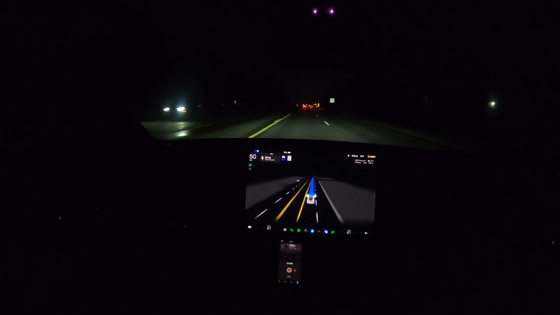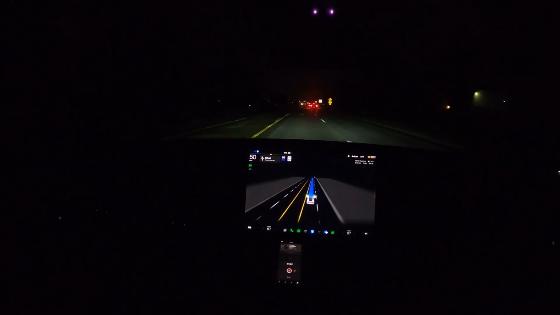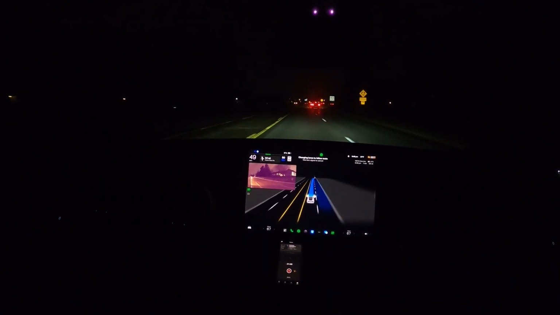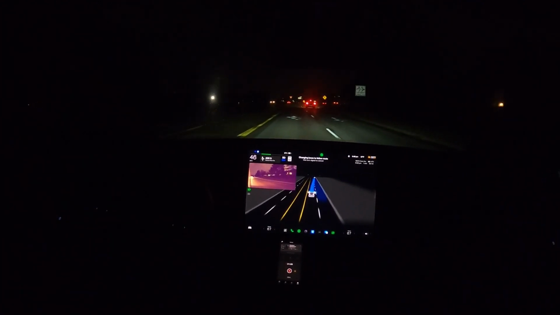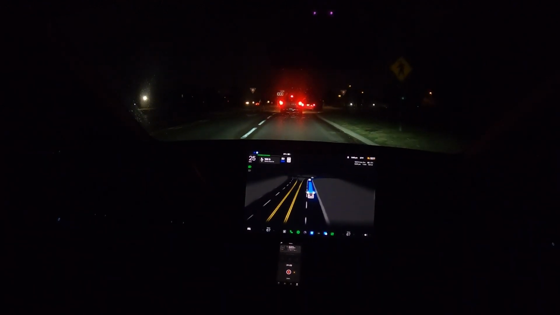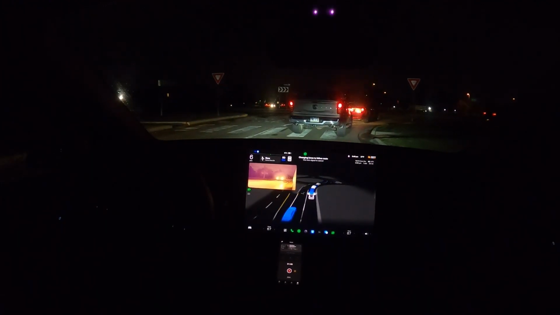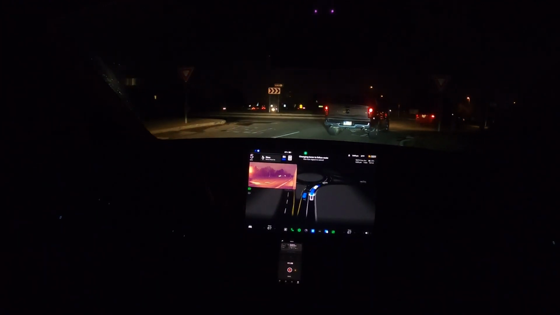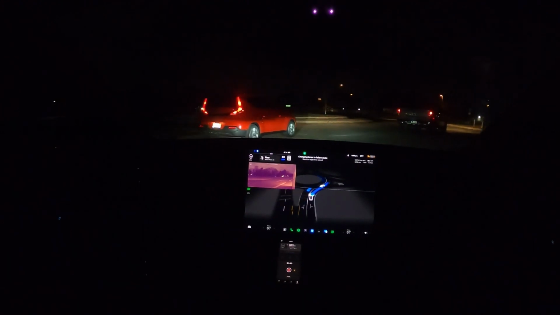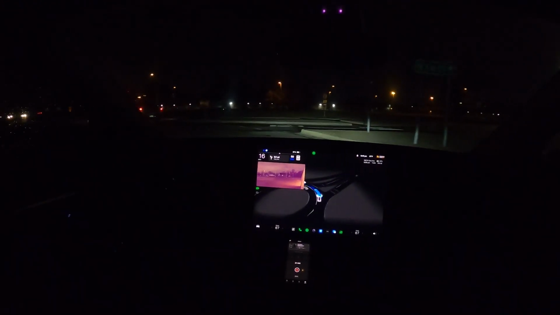Okay, we're by Chippewa Valley High School. We have two roundabouts in a row. Okay, it's picking the right lane. Looks like that French commenter on my last night video really got to Tesla. They got very upset about his comment. No, I'm kidding. But what he said in the comment was correct. It should stay in this lane. Okay, it looked like it was picking...